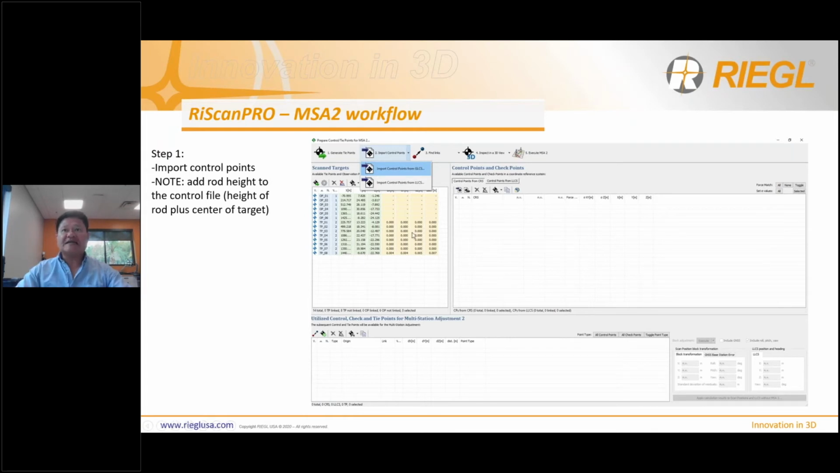If you sense that a tie point has a high value, and TP, not OP, you may want to hover your mouse over it, and it will tell you which scan position hit that target.